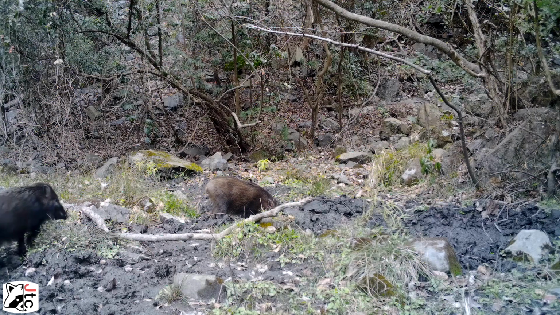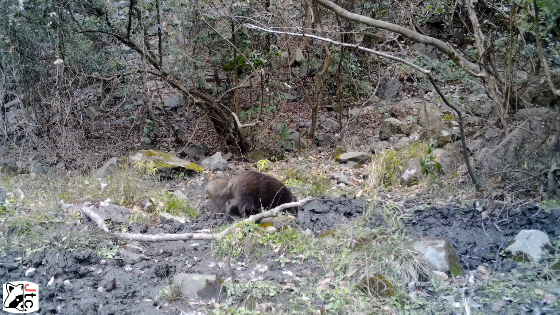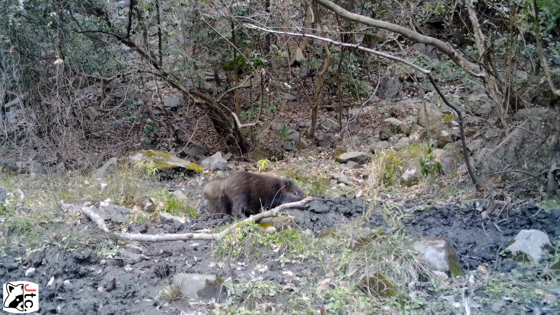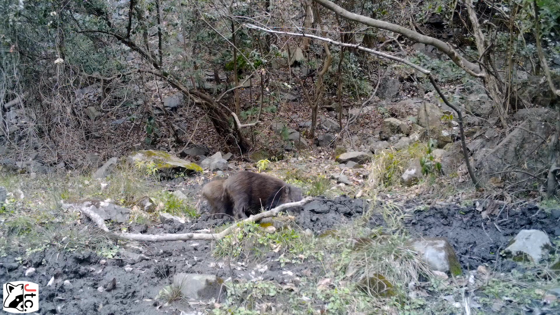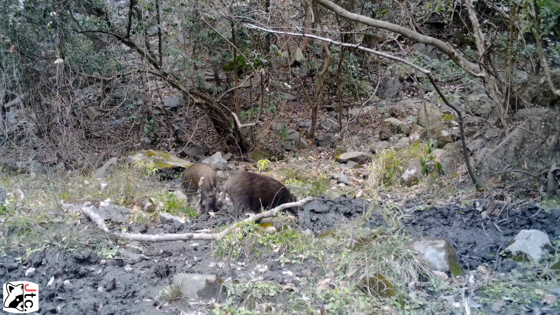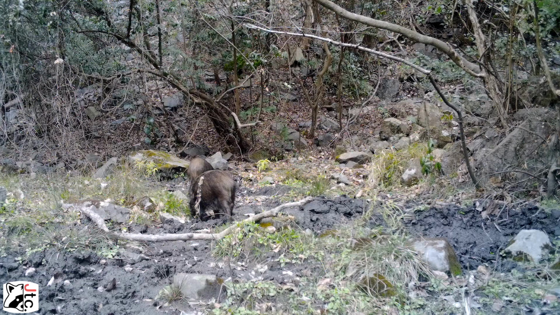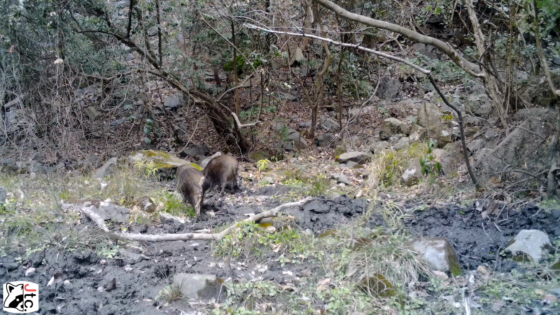I think they're just gonna hang out and drink some water and sniff around in this spot here. In Japanese, they call this kind of feature a nutaba, but it's basically just a watering hole, a roll around in the mud spot, an all-around wallowing spot. And a deer will roll in the mud exactly like we saw earlier in the video, the wild boar rolling around. And I believe they do it for the exact same reasons, to rid themselves of pests, old skin, dead hair, and stuff like that.